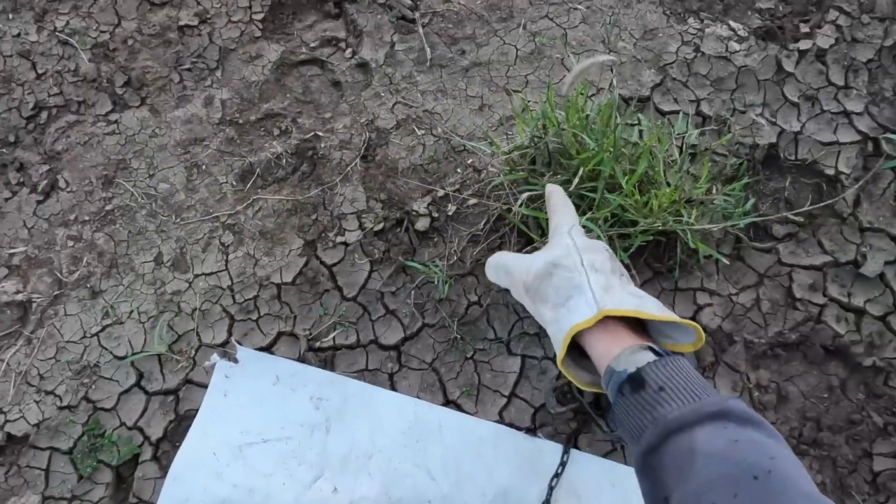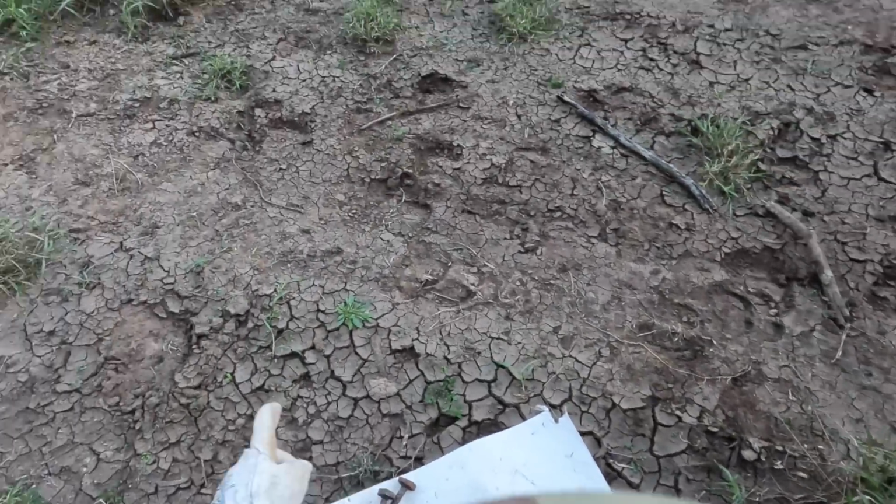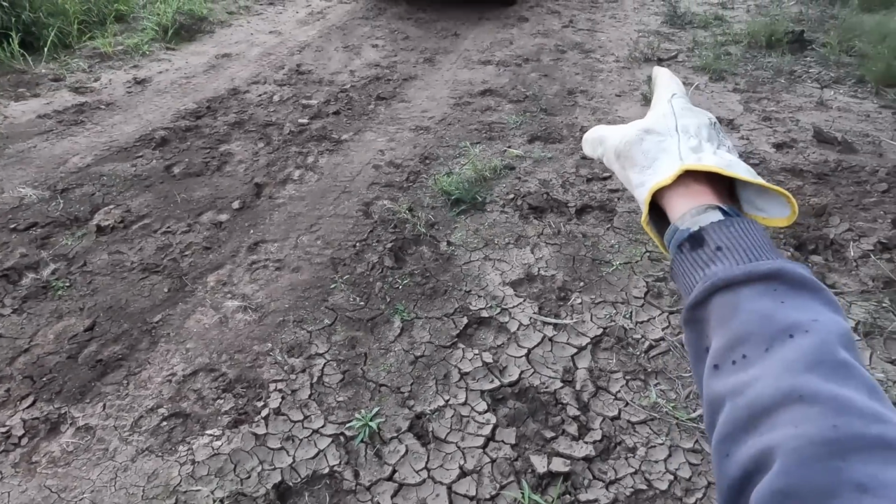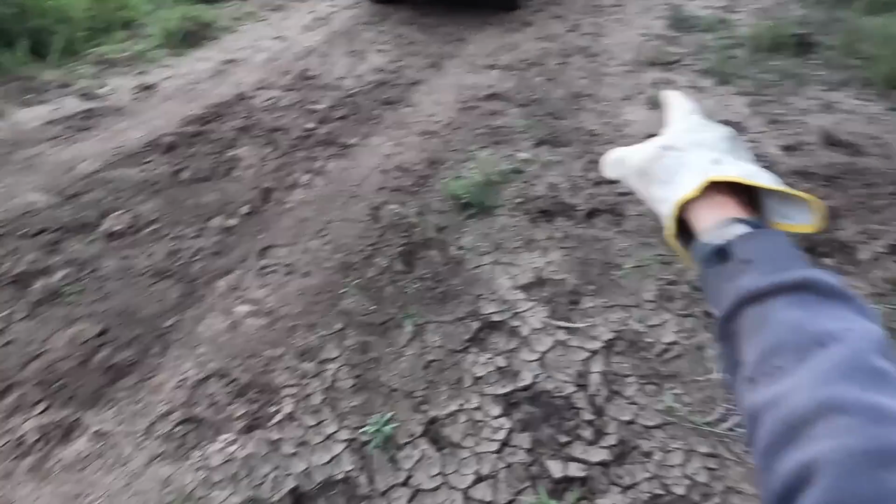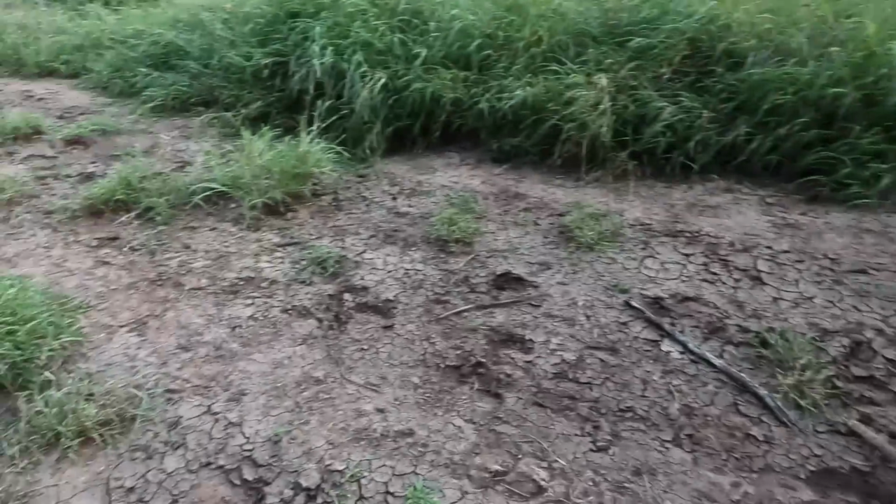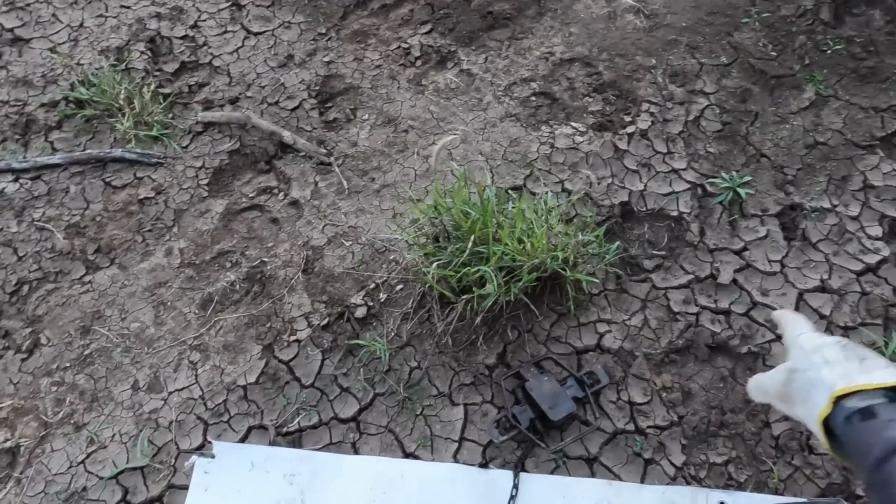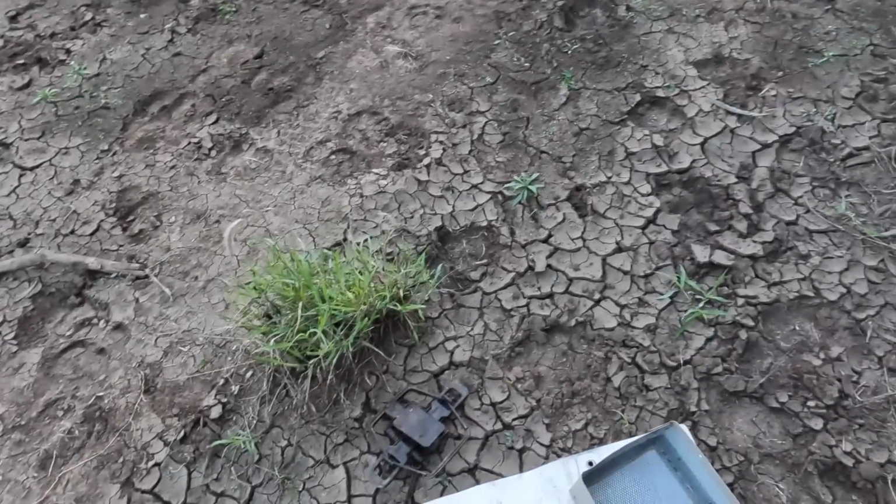Another spot. Tish has come and pooed on this bush here, right sort of in the bottom of the gully. I've caught a few dogs here just up there before. So I'll try one sitting here where Tish is marked. Hopefully we can get them coming around here.